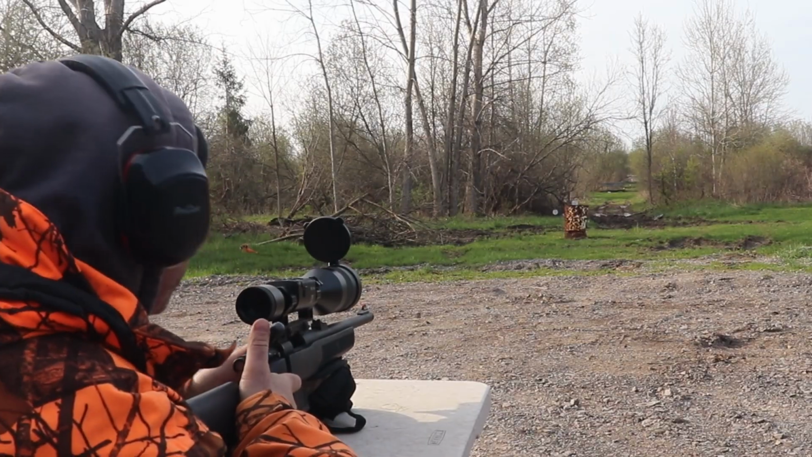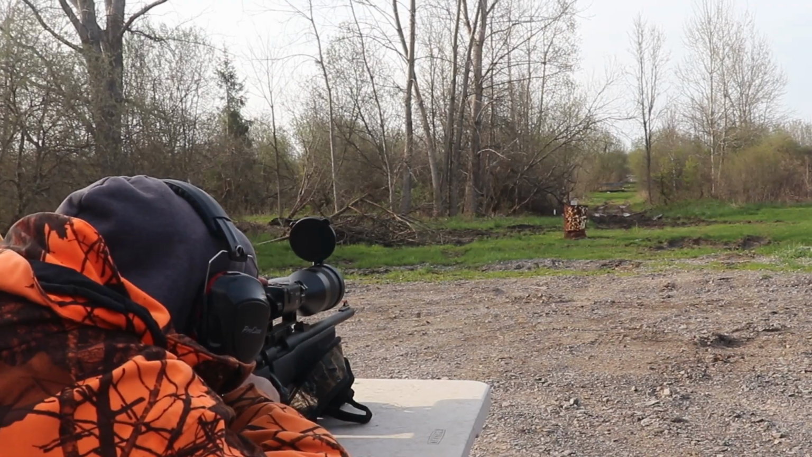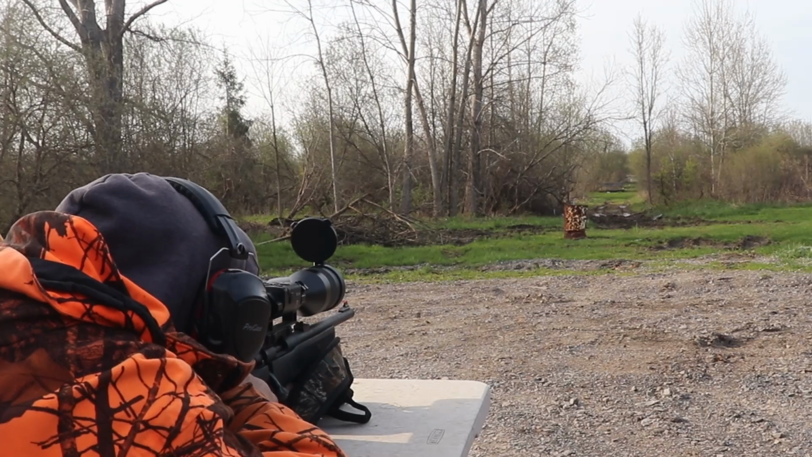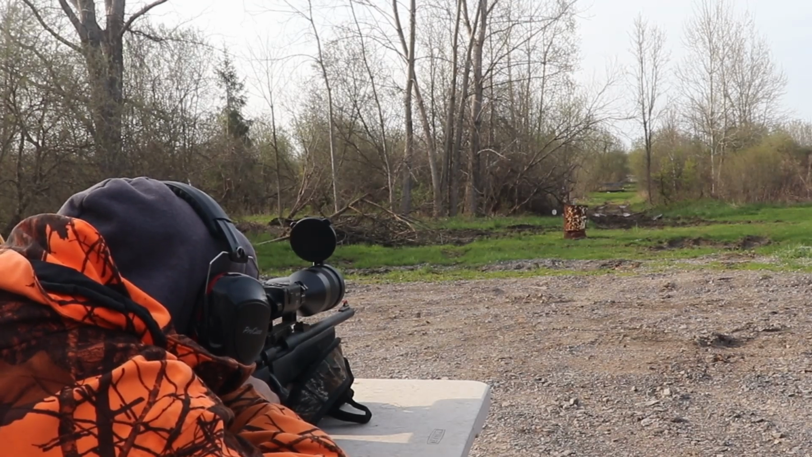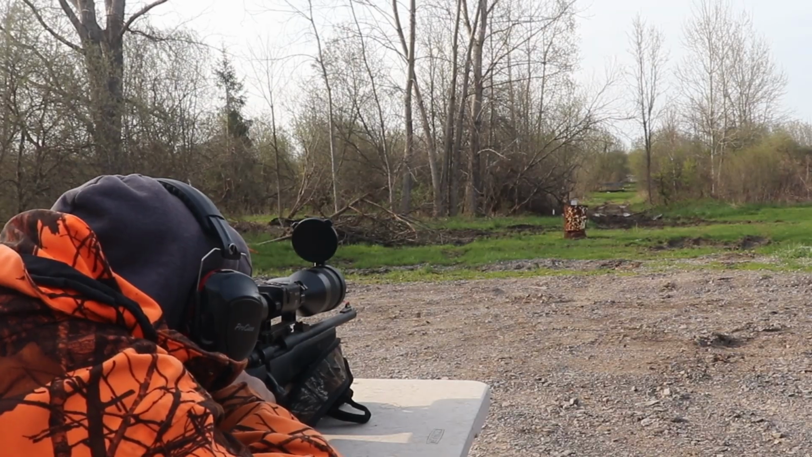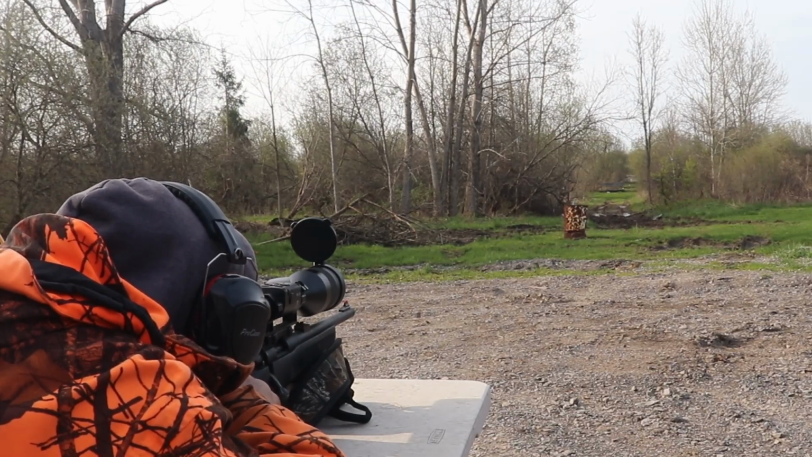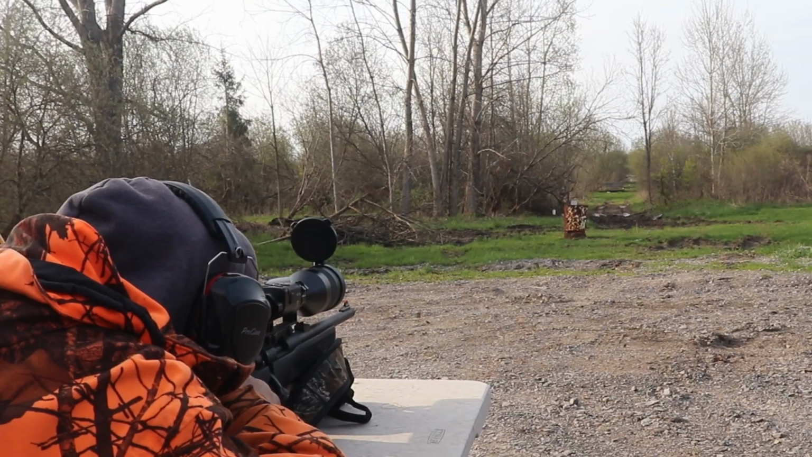Alright, we're going to start with the closer plates. Range is 40 yards according to the scope. And they're swinging in the wind.